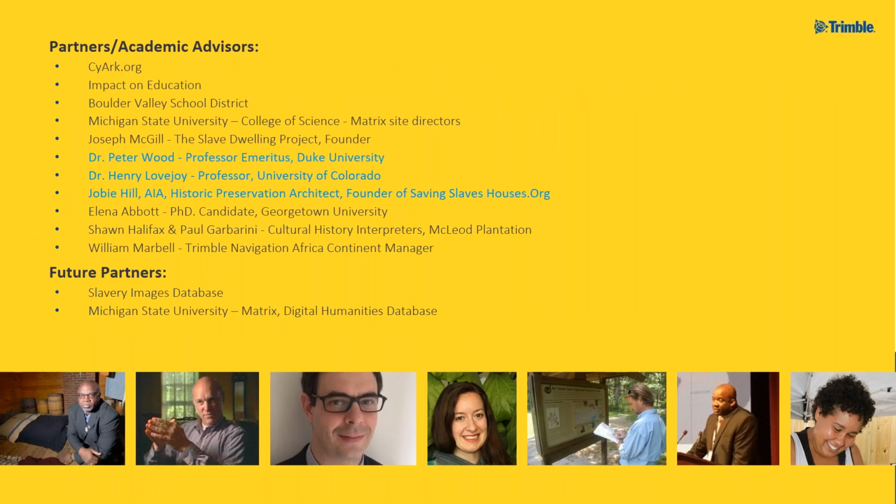We have lots of academic advisors and partners, which we're really proud of building over the last 3 years. The people highlighted in blue here are the ones that we're most actively involved with. Dr. Peter Wood is a former professor at Duke University, and U.S. slavery is his topic. He just happens to live here in Colorado, close by, so we have great, easy access to his knowledge.